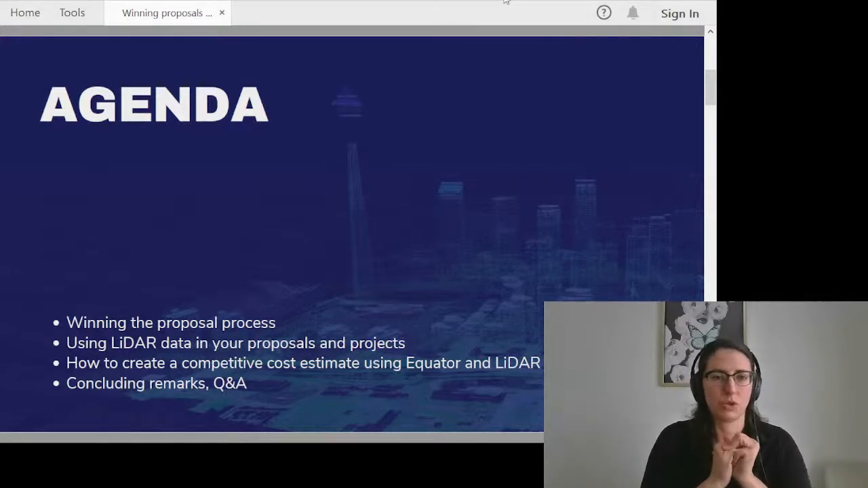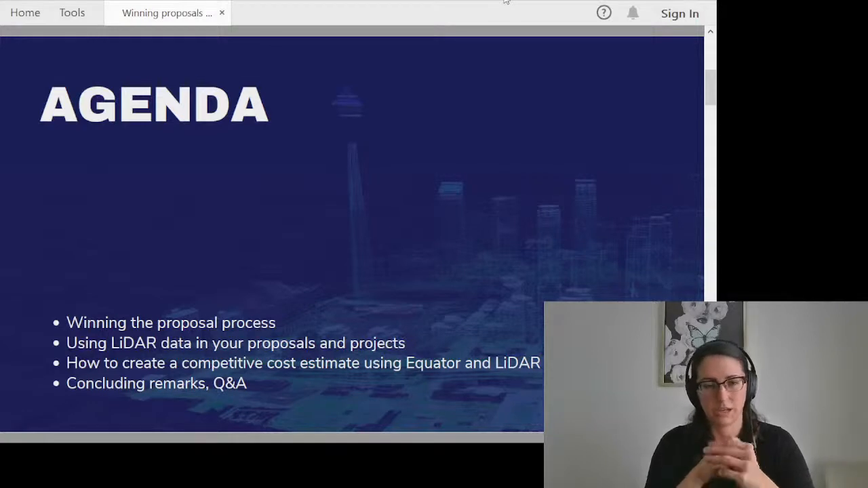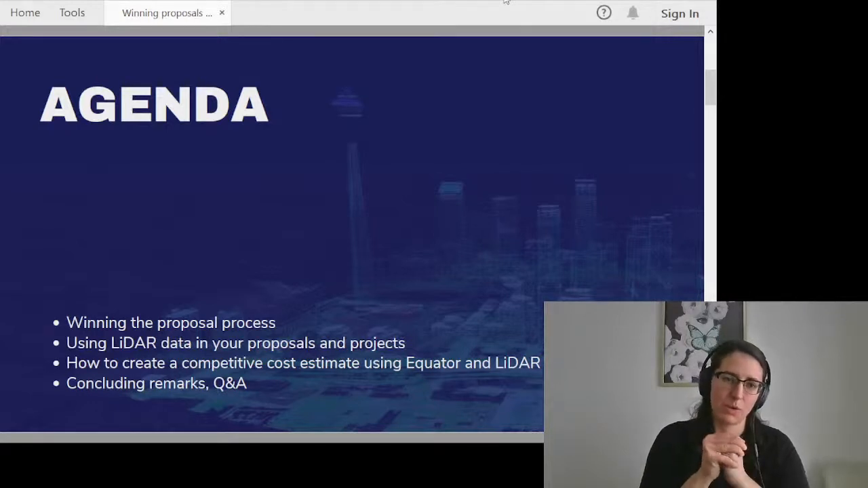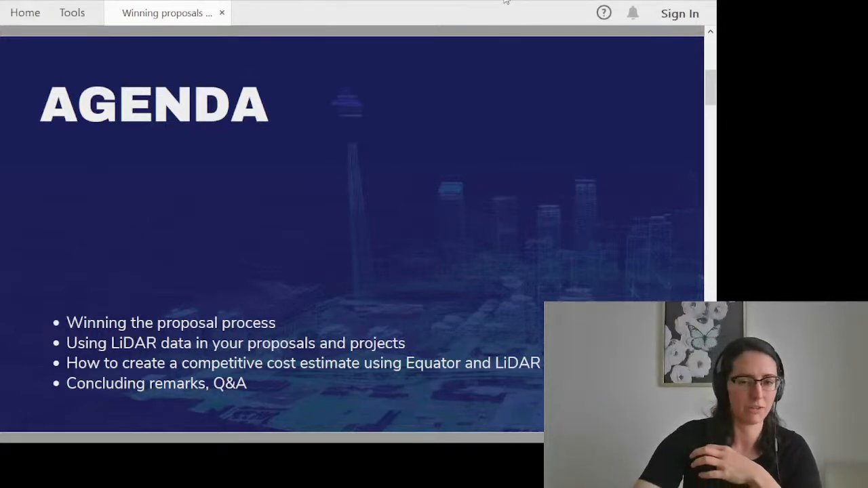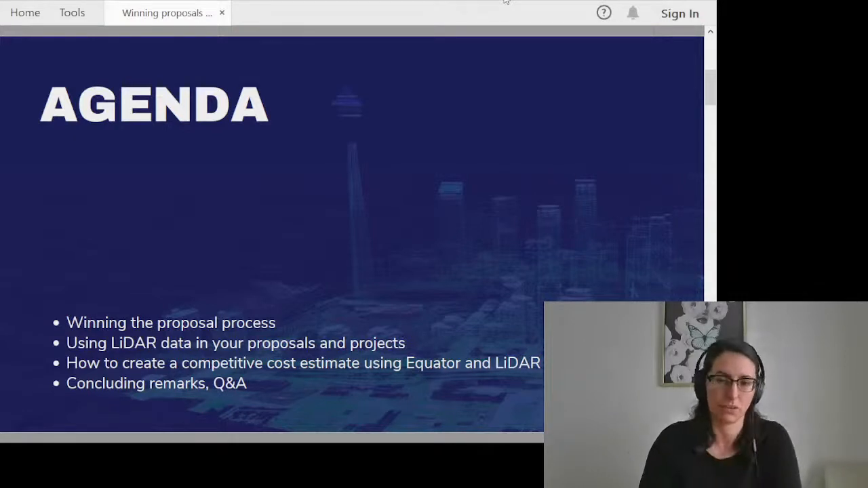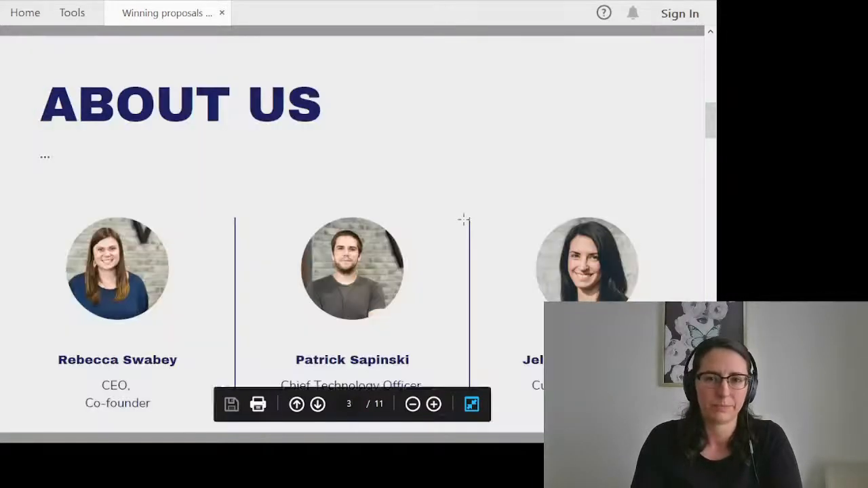We're going to talk about using LiDAR data in those proposals and for those projects, and really brightening up those projects. We'll talk about creating competitive cost estimates using that data, which I think is what LiDAR data really offers us. It affects that bottom line, and we'll conclude after that and take any Q&A.